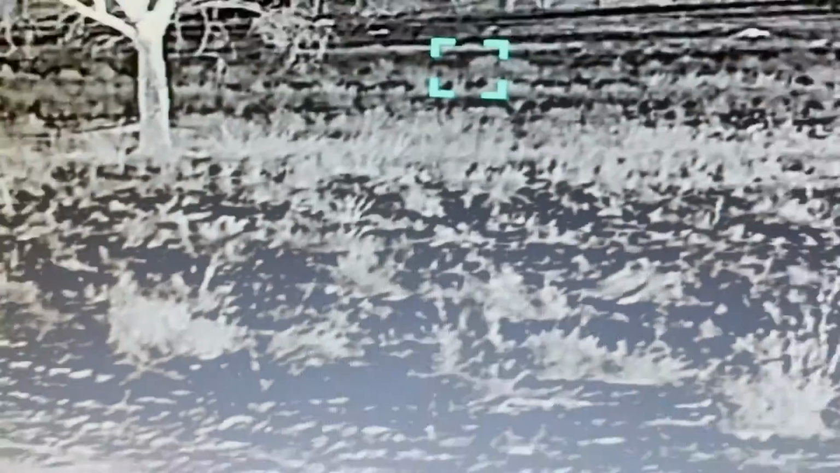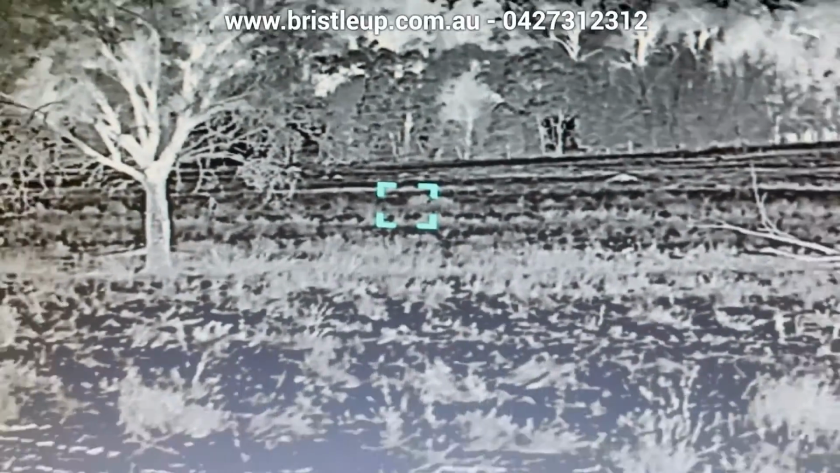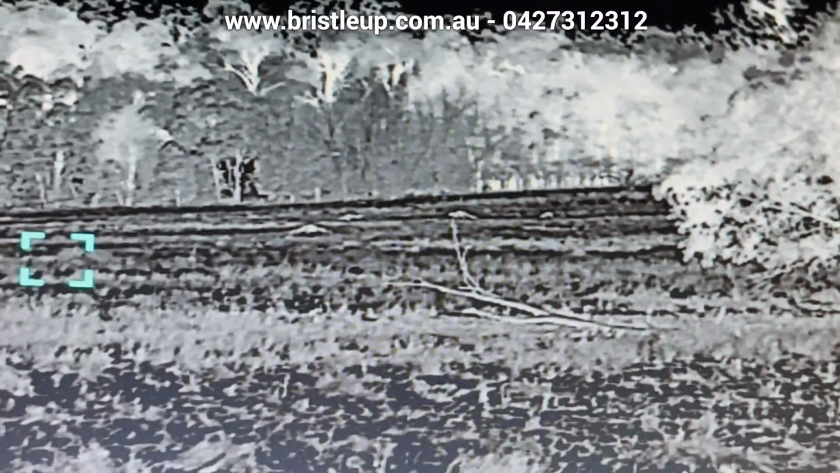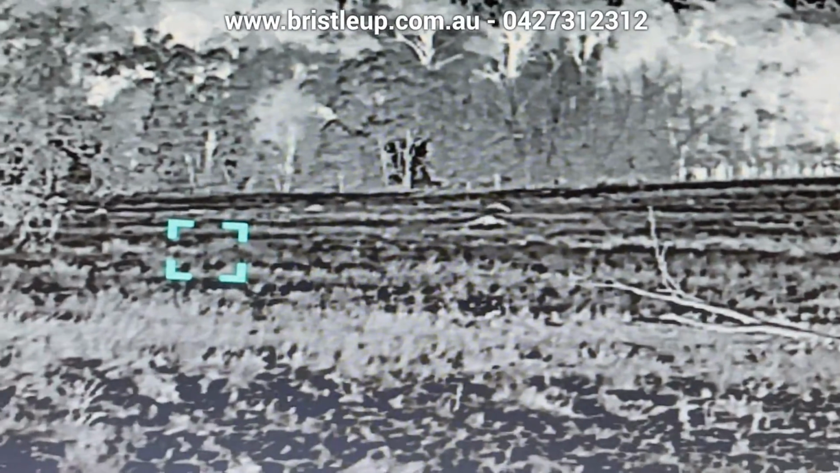We've got kangaroos moving again out the back there. 420 meters, those kangaroos. That's pretty good. You can see that they're kangaroos when they start moving, at least. And just by their vertical shape when they stand up, you can go, okay, it's a good chance that that's a kangaroo. All right, back inside here now, we can see the quality on the grass and so on, and our kangaroos out the back there. We've got some more kangaroos coming through out the back here again. A lot of kangaroos on this place. They actually look more like wallabies the way they're hopping, but close enough.